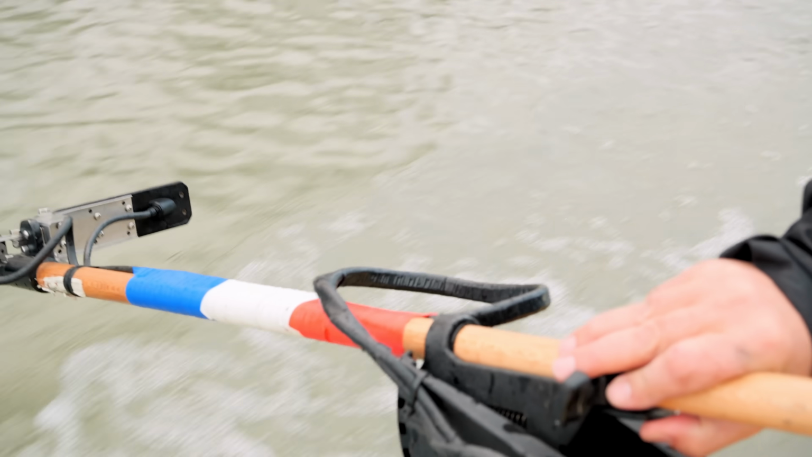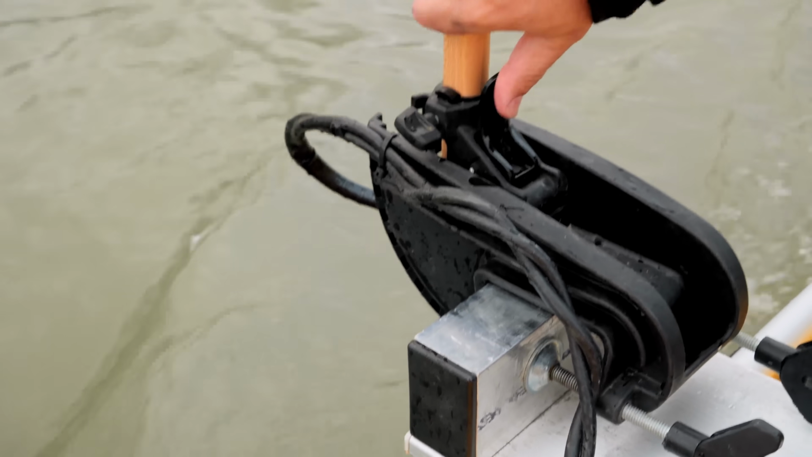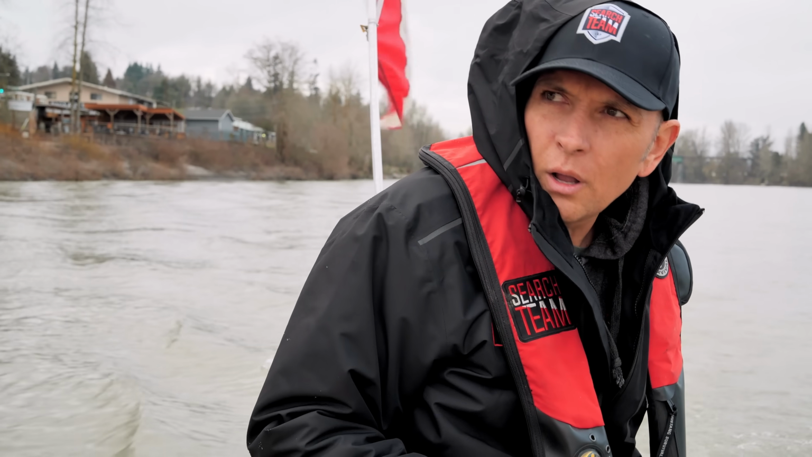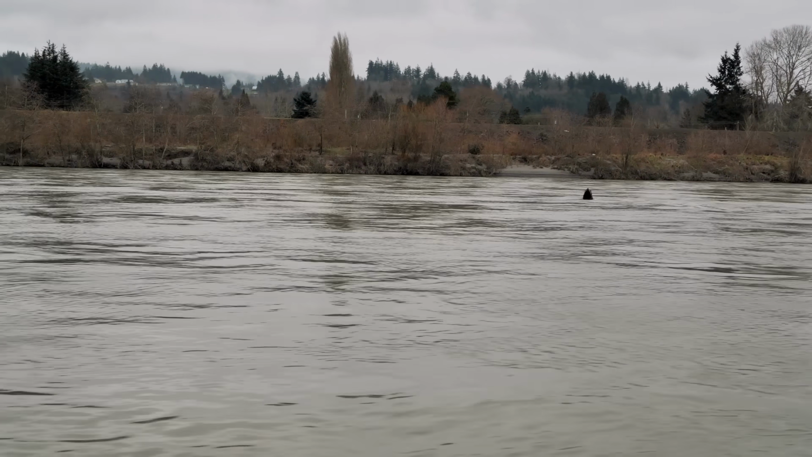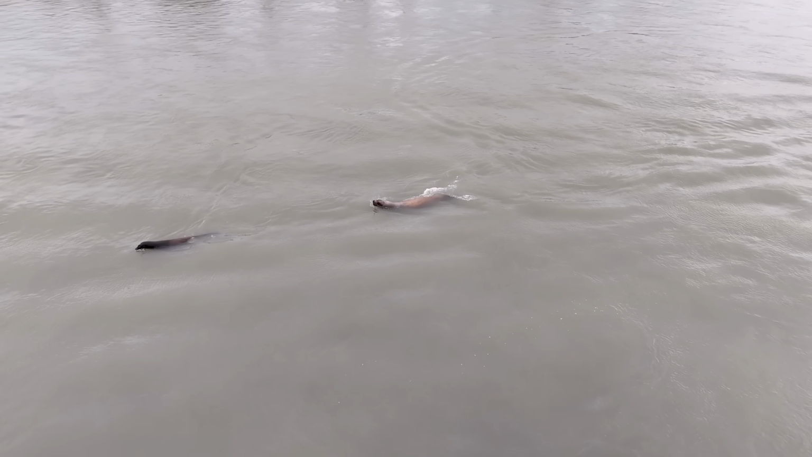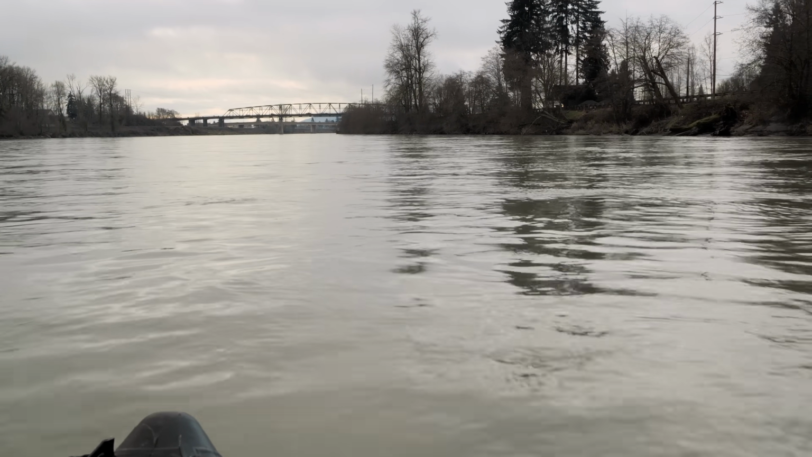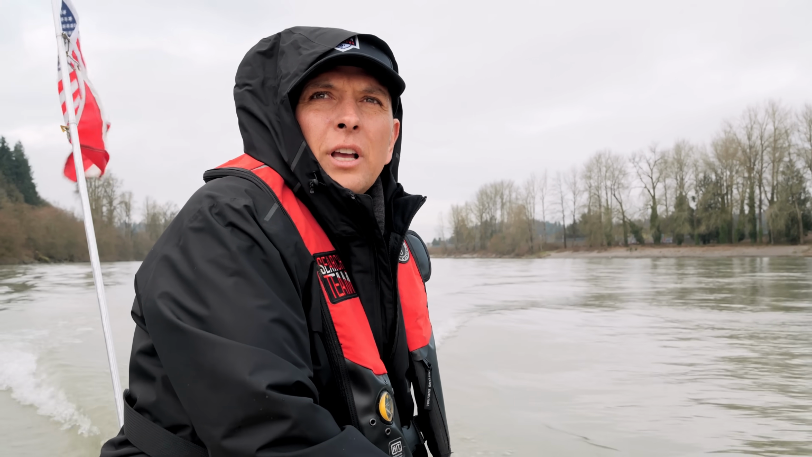Let's see. Dry rail here. No, still 3 feet. So there's a substation behind you, the little pump house.